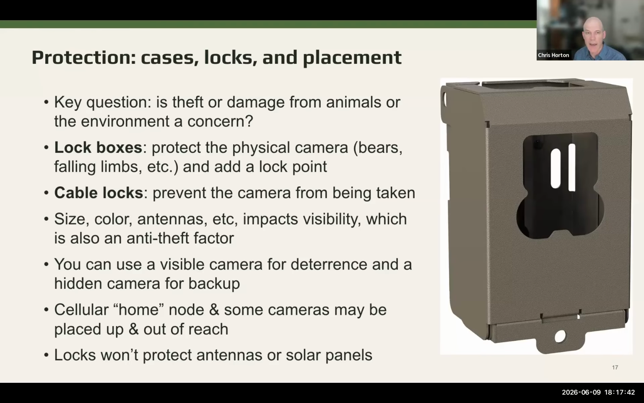A lot of these cameras have holes that you can run a cable lock through, but if it's a plastic camera, it's pretty easy to break that. So the metal case gives you some additional protection, and the cable lock will prevent the camera from just being taken. Of course, it's a cable lock, so someone who's determined can, if they happen to be hiking with bolt cutters, that's not going to be great protection.